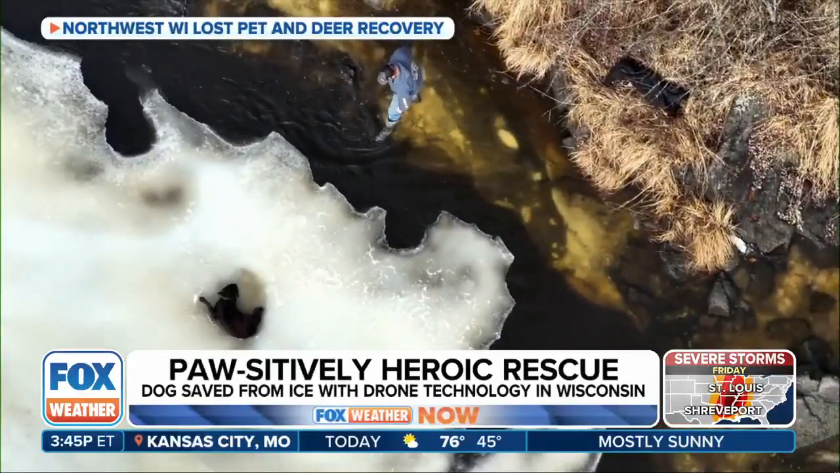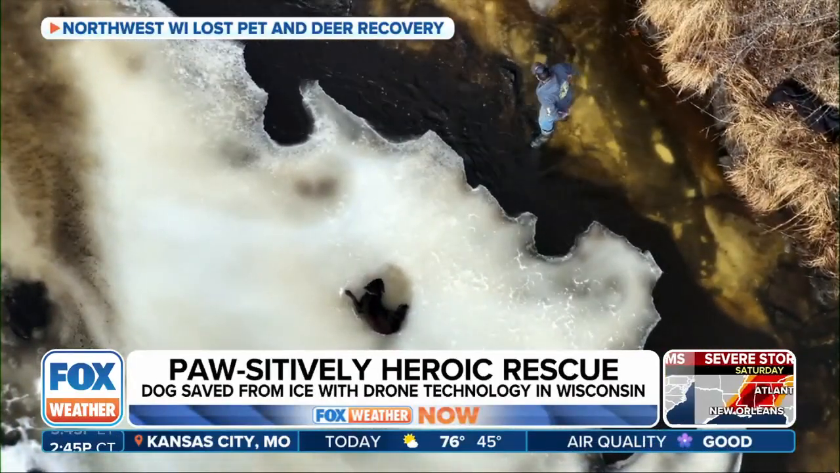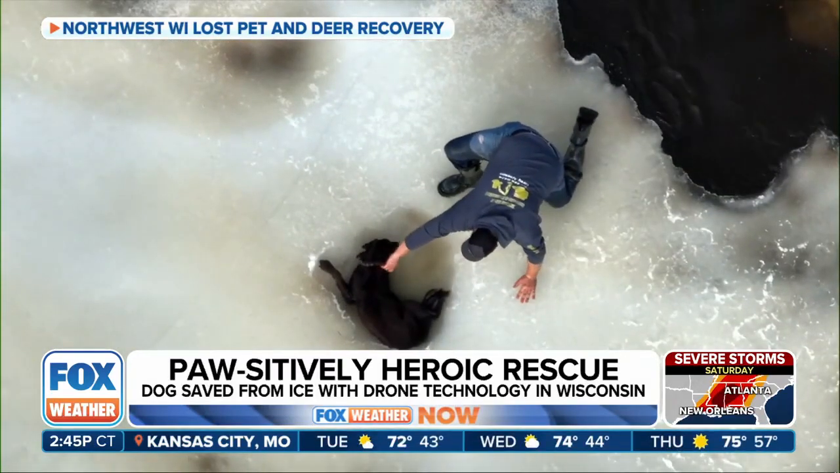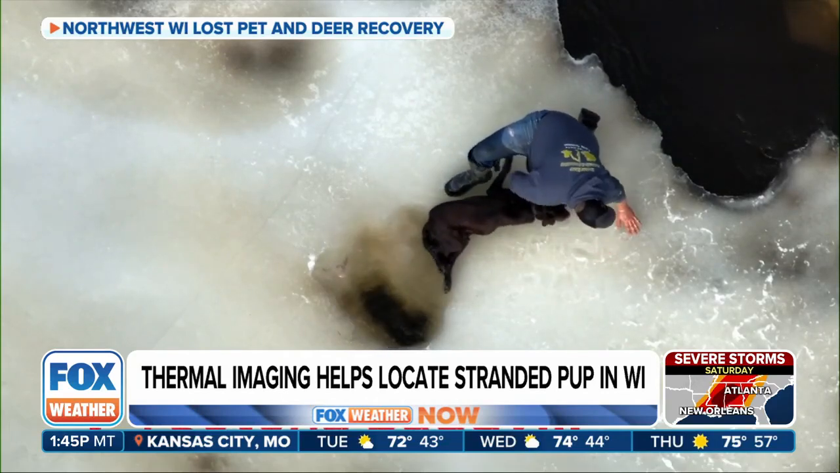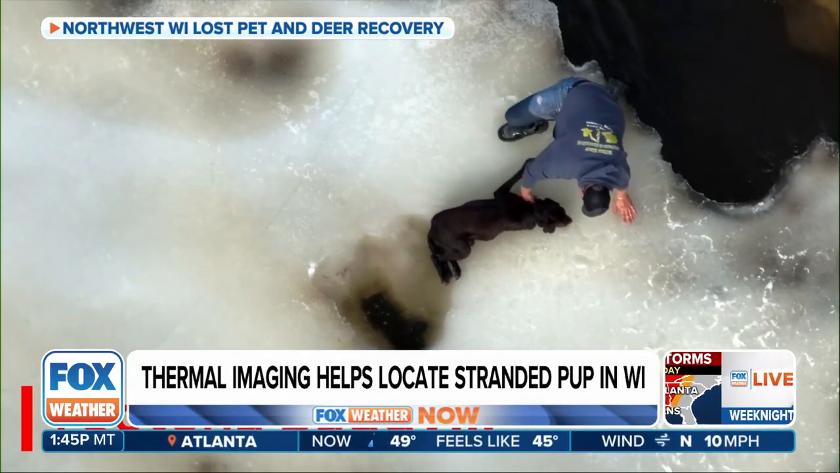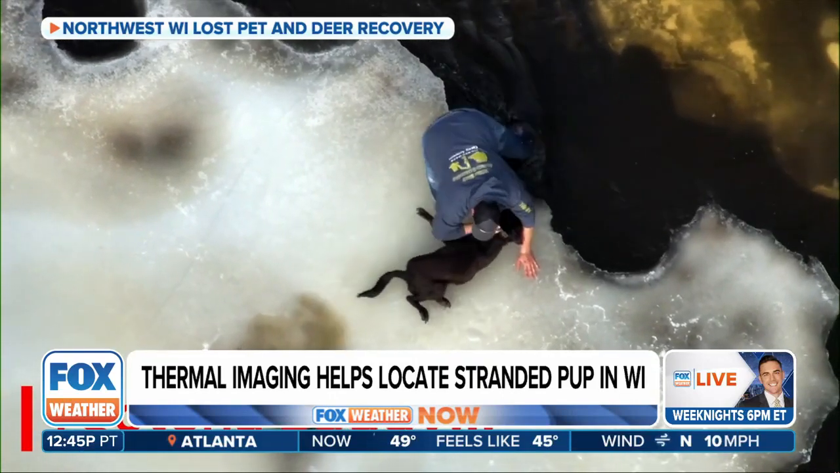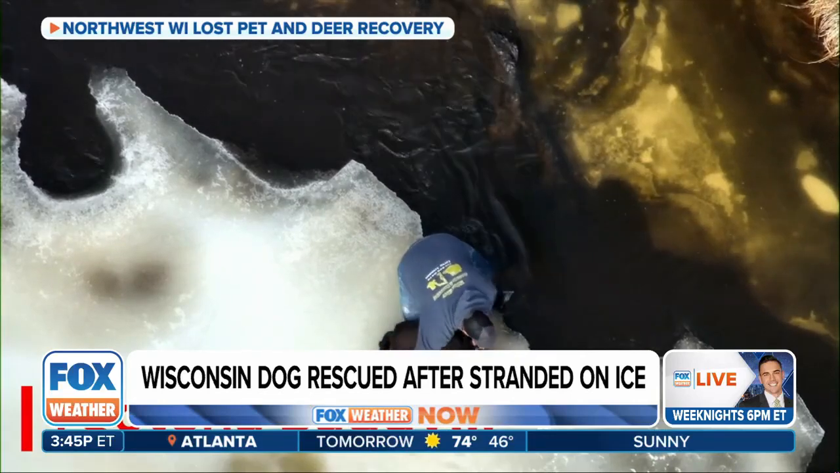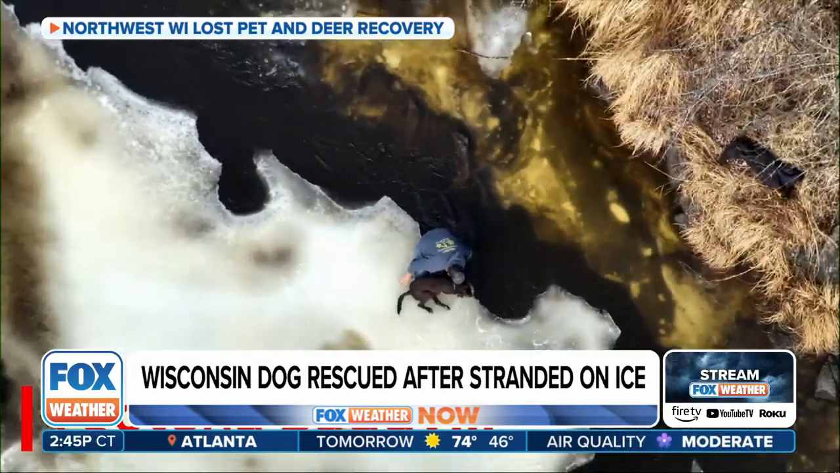In Wisconsin, a dog was on the brink of death after going missing and getting stranded on a patch of ice. This was near Lake Wissota. But thanks to some technology and a whole lot of tenacity, Duke, a 12-year-old English lab, was rescued. Dave Whitehouse, a retired fire captain and owner of Northwest Wisconsin Lost Pet and Deer Recovery, used a high-resolution drone with thermal imaging to help locate that stranded pup. And he joins us now to share the incredible details of this rescue.